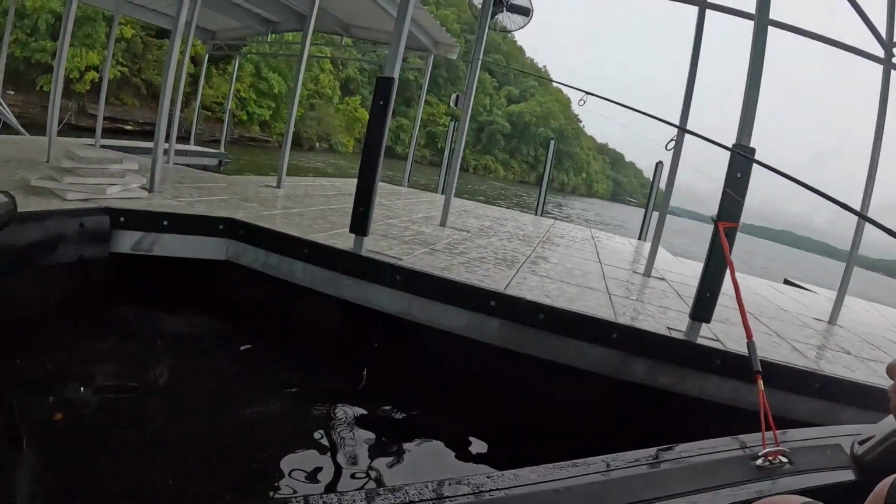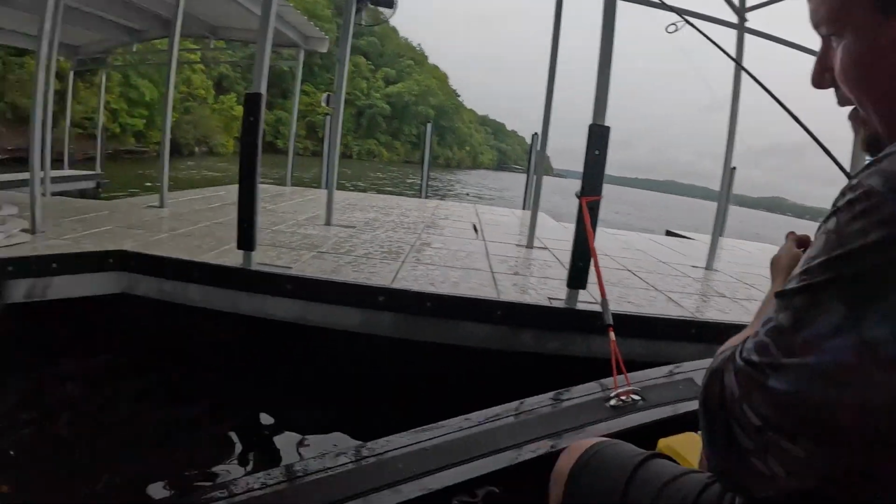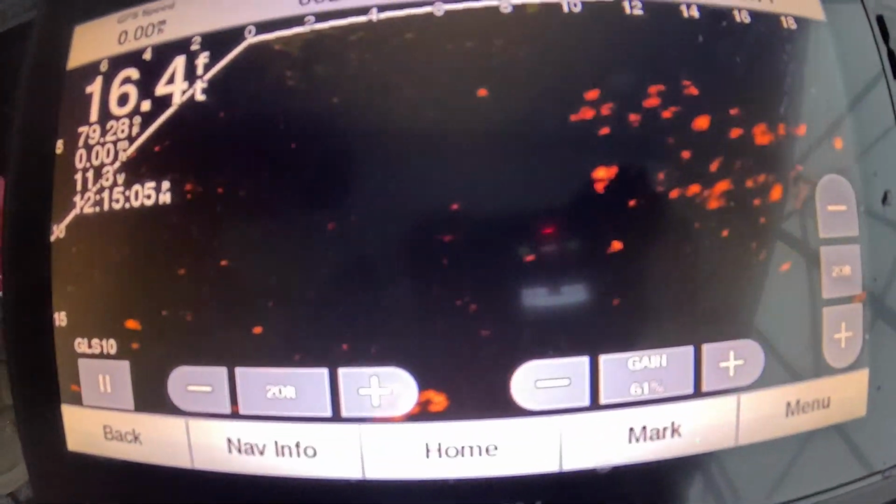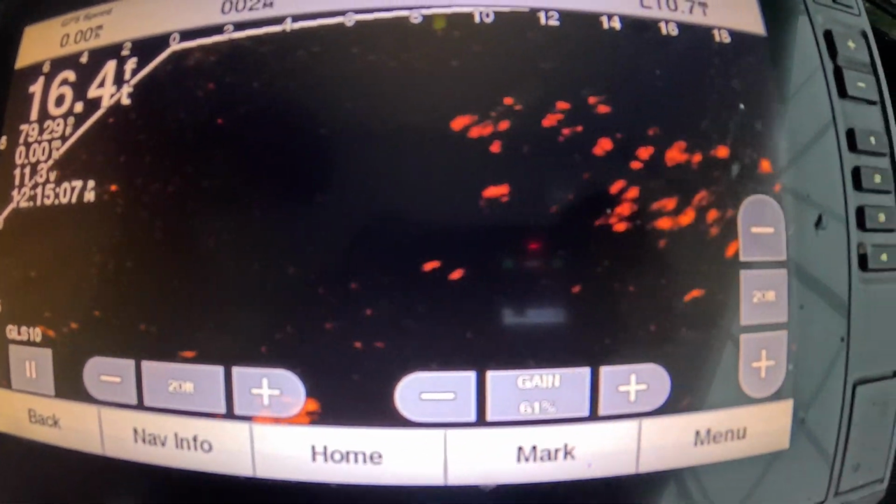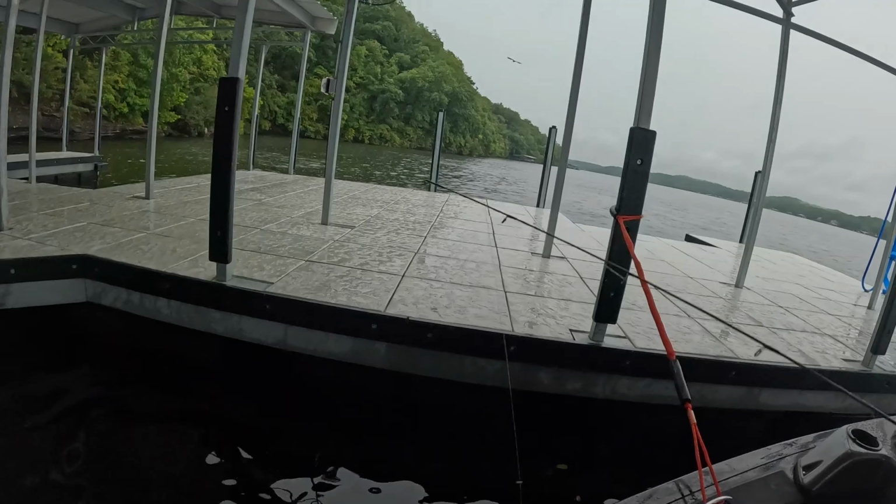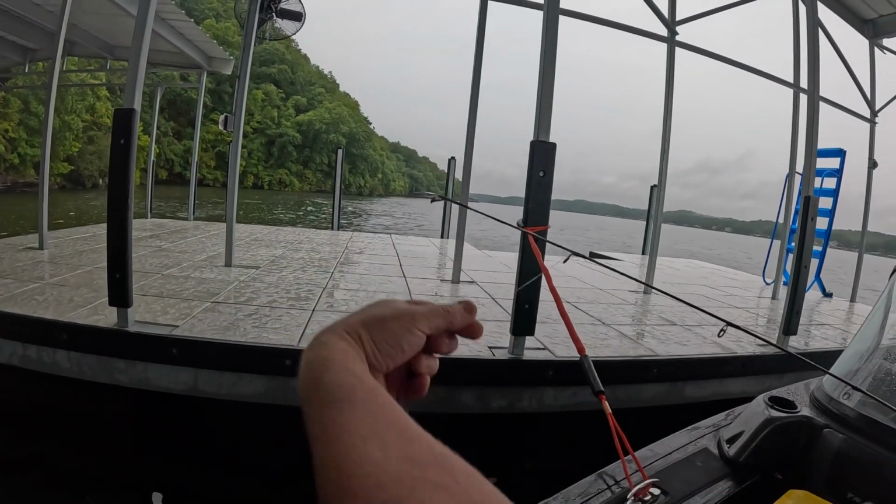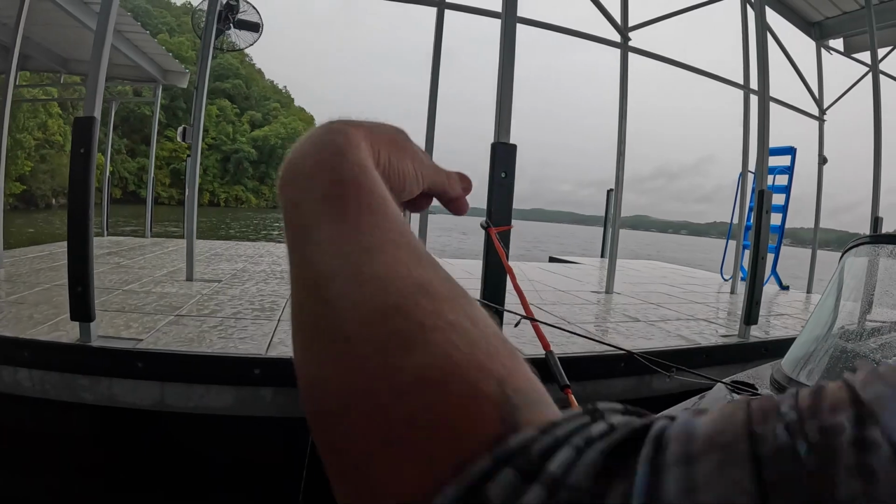Too much line out. They'll get you on the drop sometimes, man. When they get you on the drop, it'll get you messed up. Let's get back down there. He's hungry, right? I'm all tangled up here. Still all tangled up. Okay. This can happen too when fishing, right? Well, you really got tangled up.